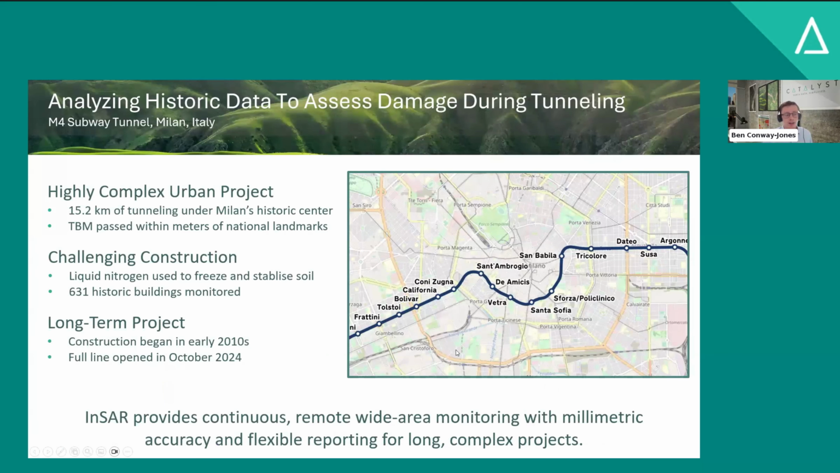So, as I mentioned, the first case study I want to look at is the M4 subway tunnel in Milan. This was a really complex urban project with over 15 kilometers of tunneling beneath Milan's historic centre. And the tunnel boring machine passed within meters of national landmarks. On the right-hand side here, you can see the path that the tunnel boring machine took. And this was a really challenging construction. Liquid nitrogen was used to freeze and stabilize the soil as the tunnel boring machine went through, and over 600 buildings were monitored on the surface.